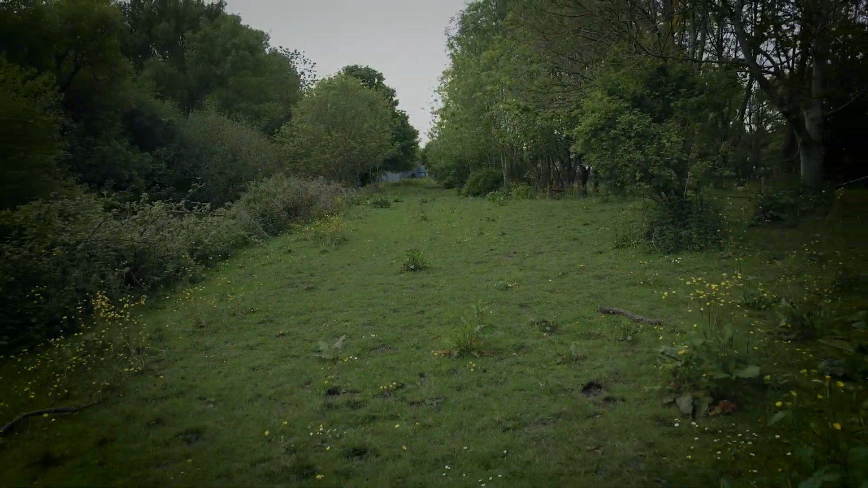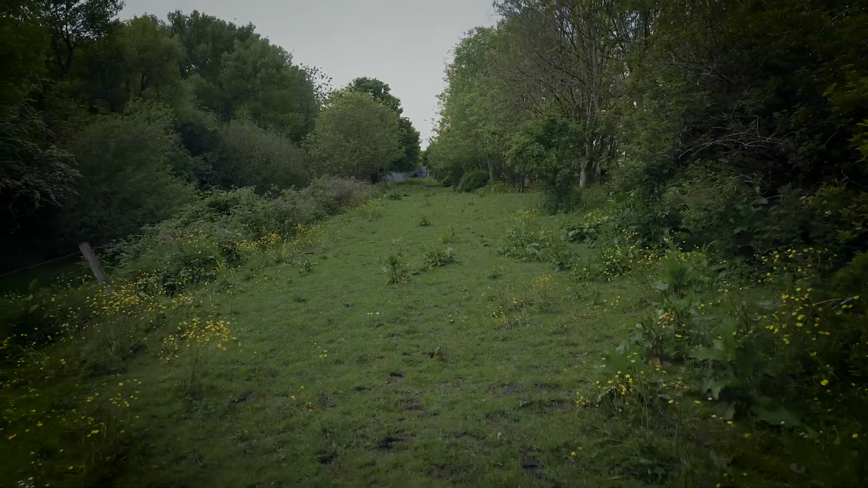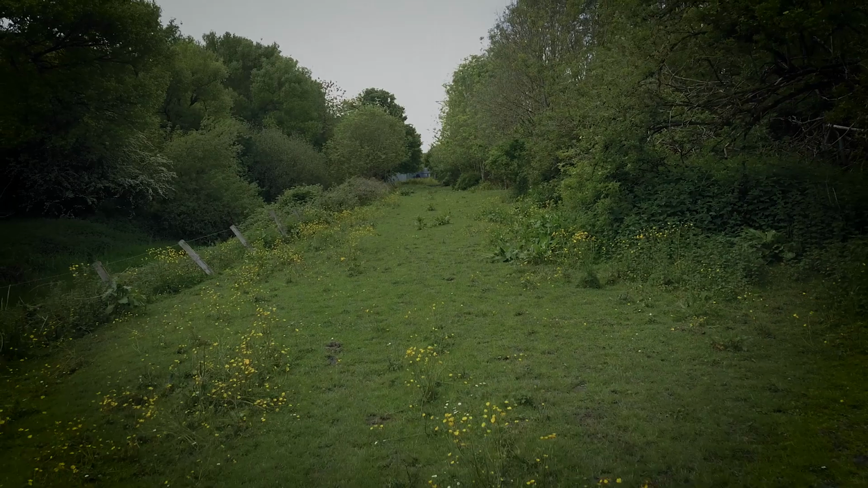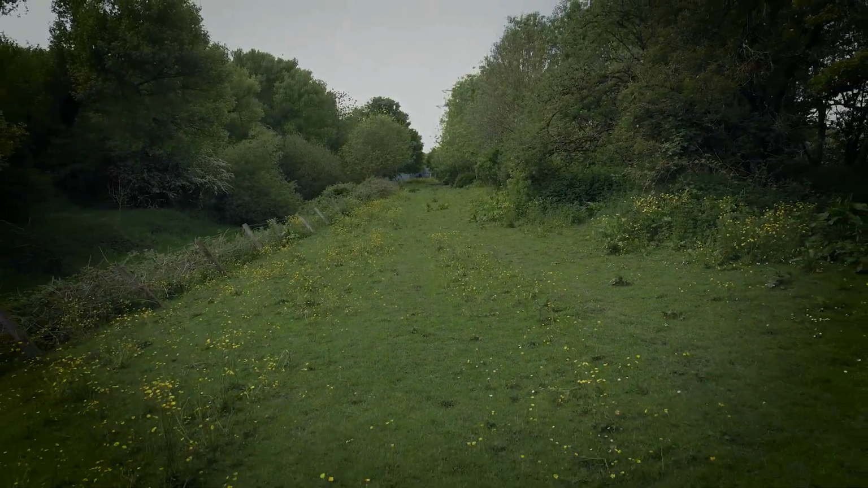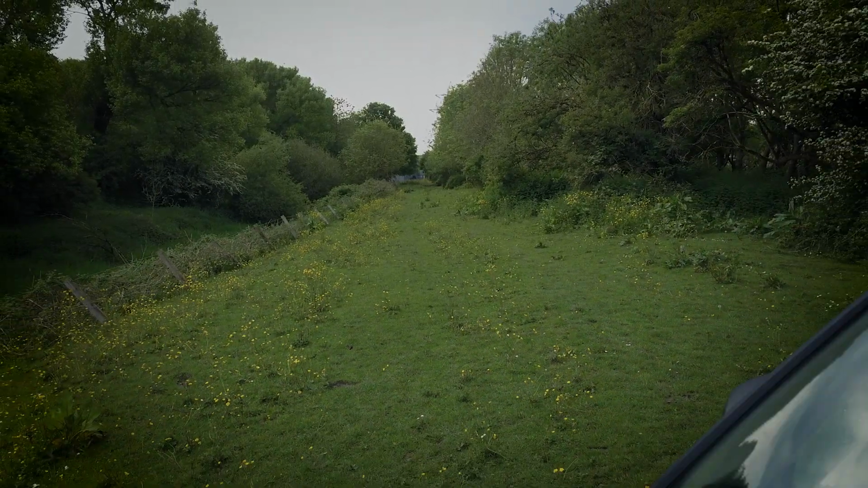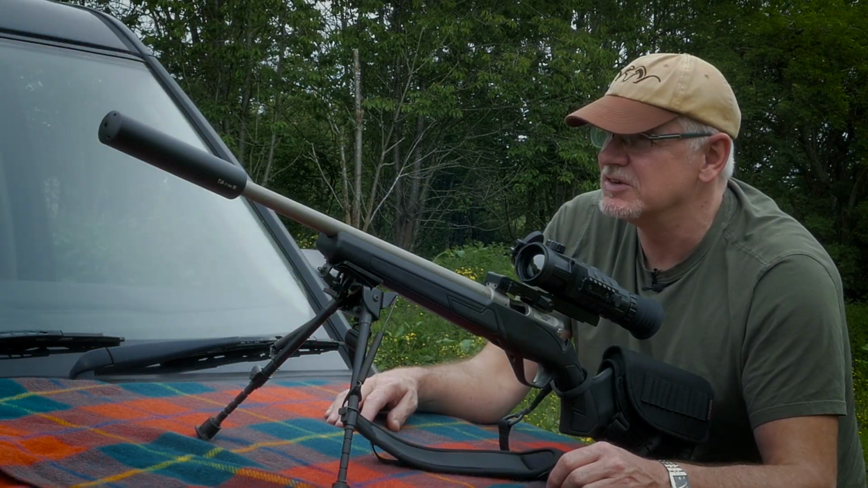If you're shooting in this kind of environment, which is typical of the places I shoot, you might be better off with a Pulsar because of the complexity of the environment. There's trees, shrubs, farm machinery, all kinds of stuff lying around. And the ability to get a more balanced picture of the environment when it's a busy one like this is a bit of an advantage.